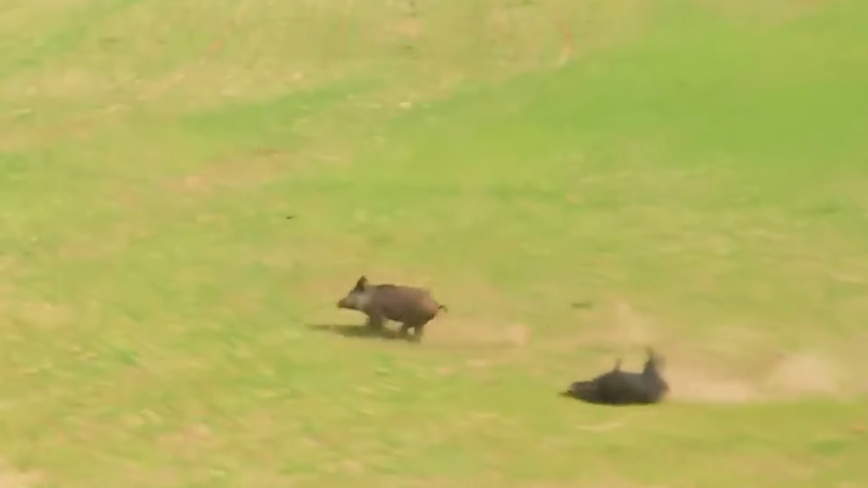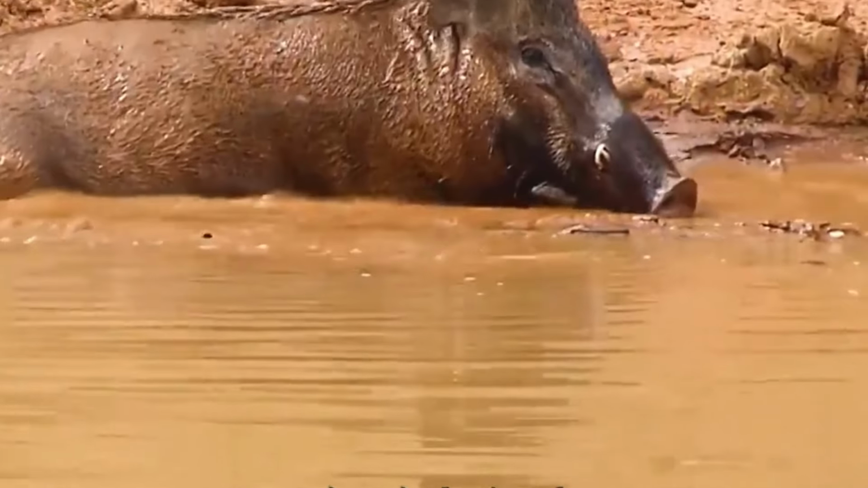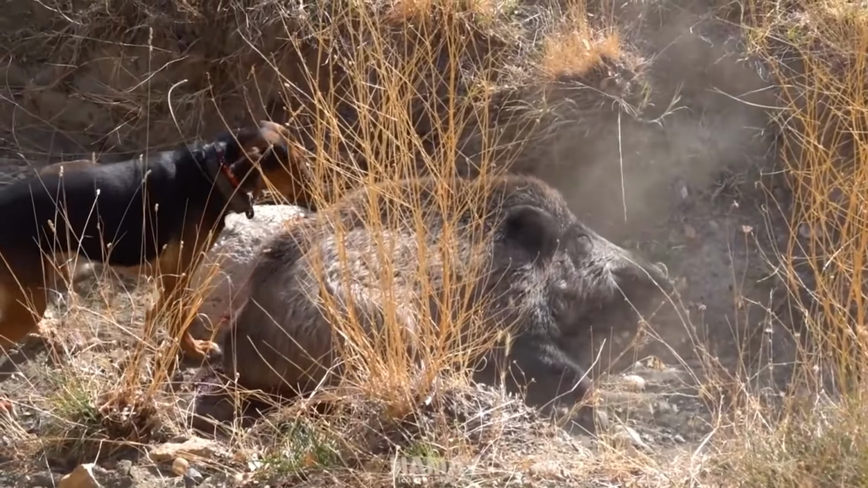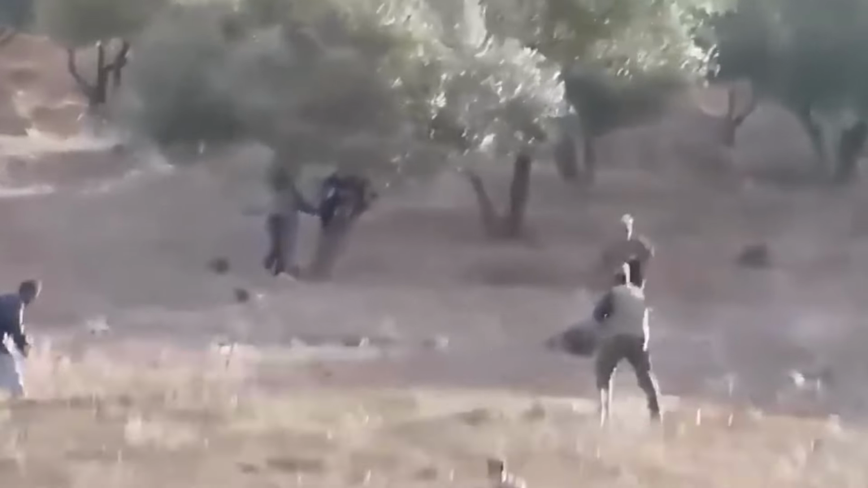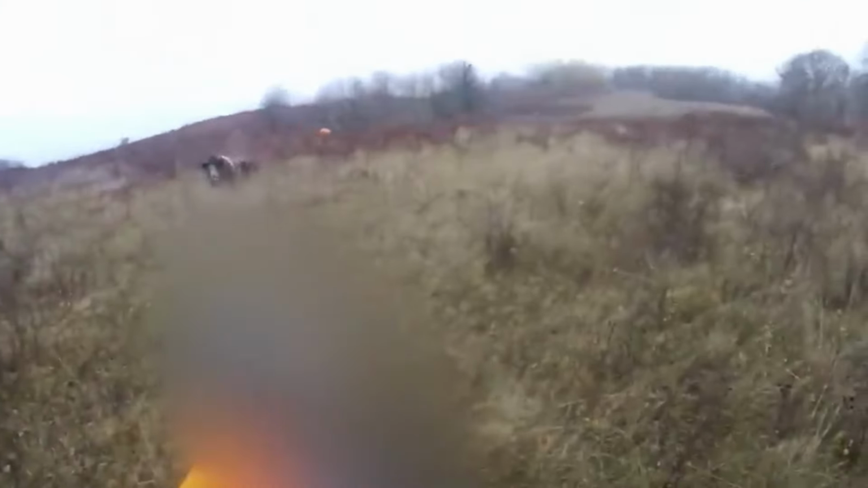The feral hog's biology makes them a nearly unstoppable adversary. A single sow can produce multiple litters annually, each yielding up to 8 piglets that mature rapidly and begin breeding within months. This explosive growth outpaces even the most aggressive efforts to curb their numbers. Hunting, trapping, and culling campaigns barely scratch the surface as new generations flood the landscape.